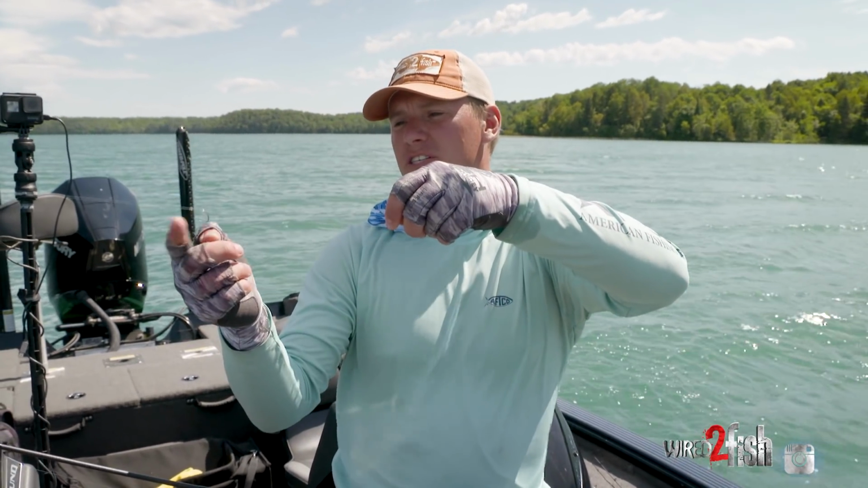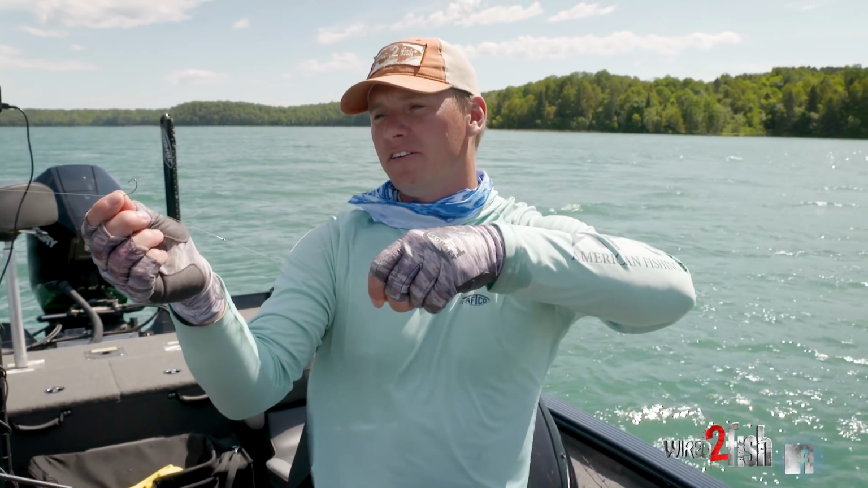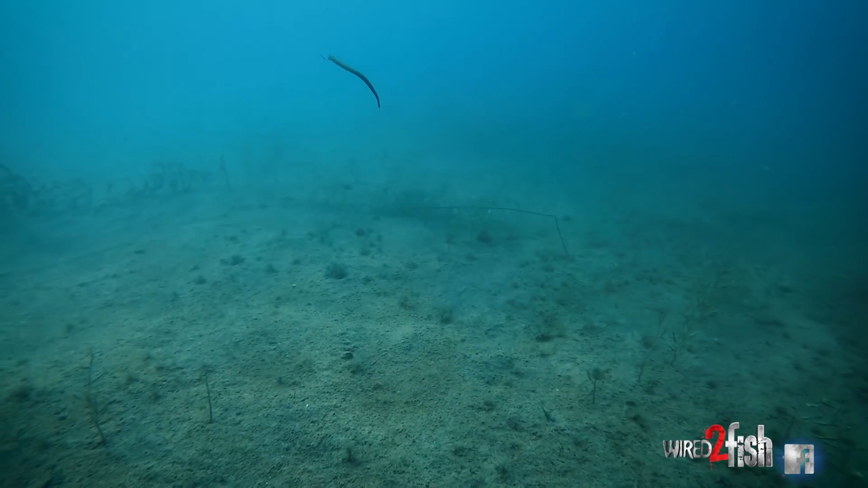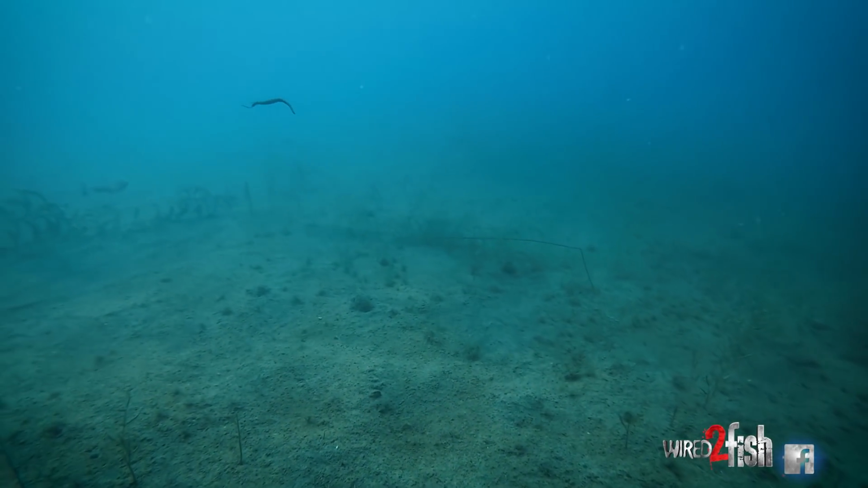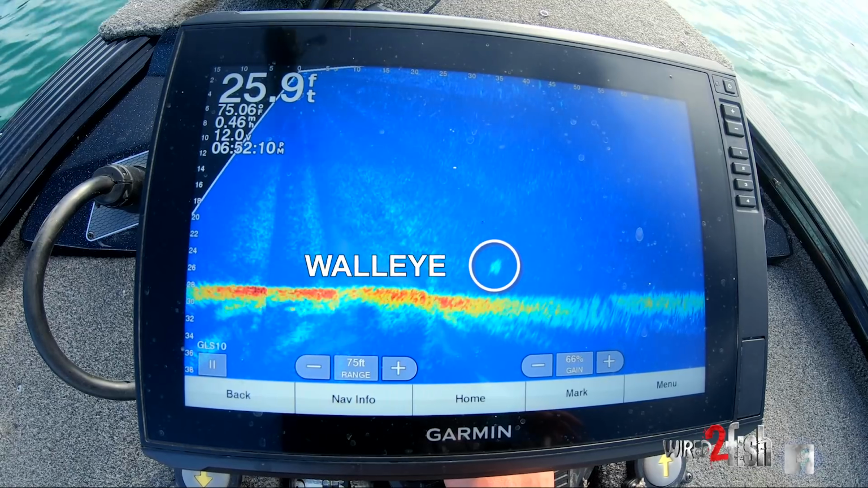This is a little fusion drop shot hook. Very nice and compact. I've had pretty darn good luck with it as far as a short shank drop shot hook. So I've been running with that program. Like I said, a long drop shot leader, and it's kind of a reaction bite.